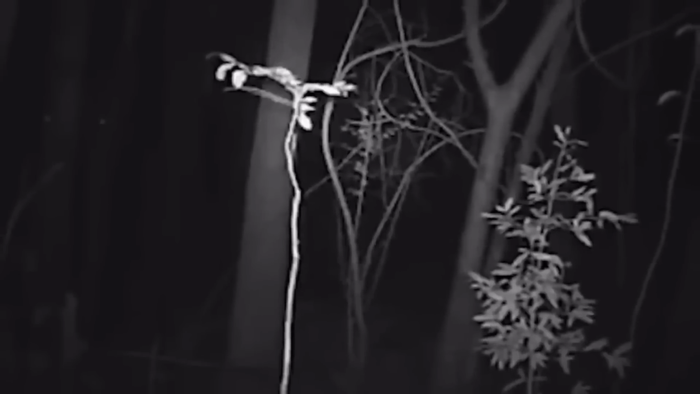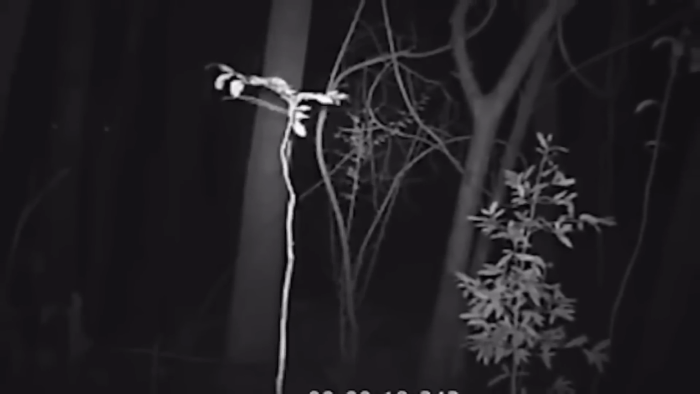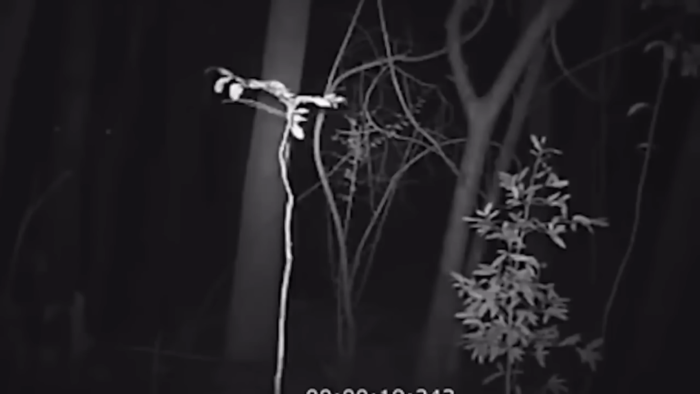The camera got triggered by movement in the trees ahead. At first, when we watch the footage, there's nothing visible. Everything seems normal. Maybe just a wild cat or deer passing by. But when the video is zoomed in, things get creepy. We can spot a terrifying face hiding in the darkness, sitting beside a tree.